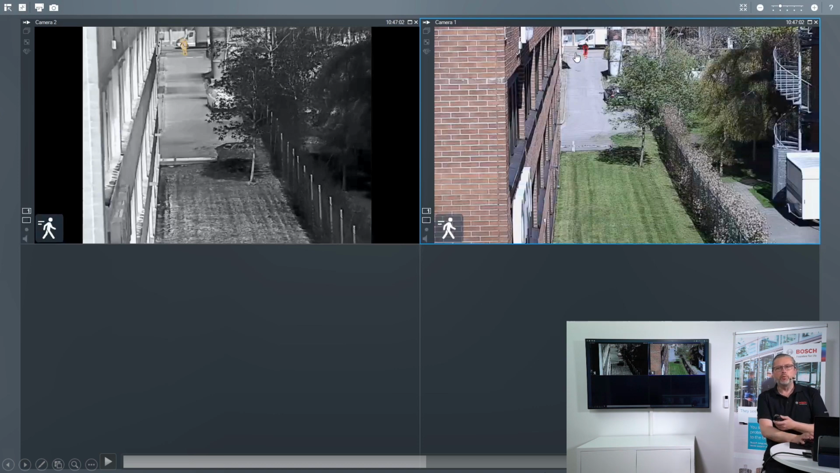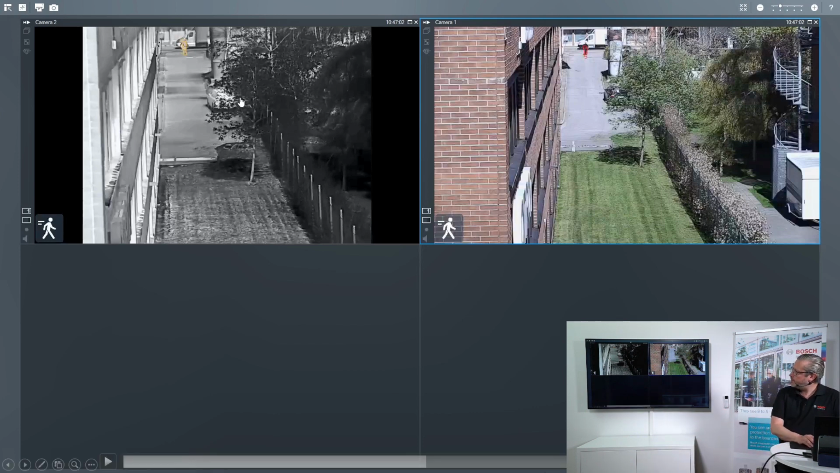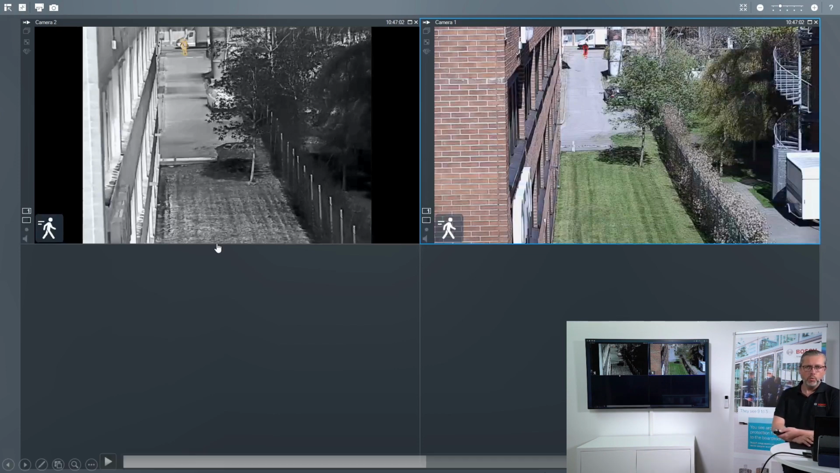And at this point, we can start doing either just alarms and events by this information, or we could do some metadata fusion that I would like to show you later on as well. So it doesn't matter if it's in the MIC or if it's in the Dinion, it's the same algorithm, it's the same thermal block, and it's the same type of configuration and setting up the system. So also, this is good to know, because if you know one solution, you will also know the other one.